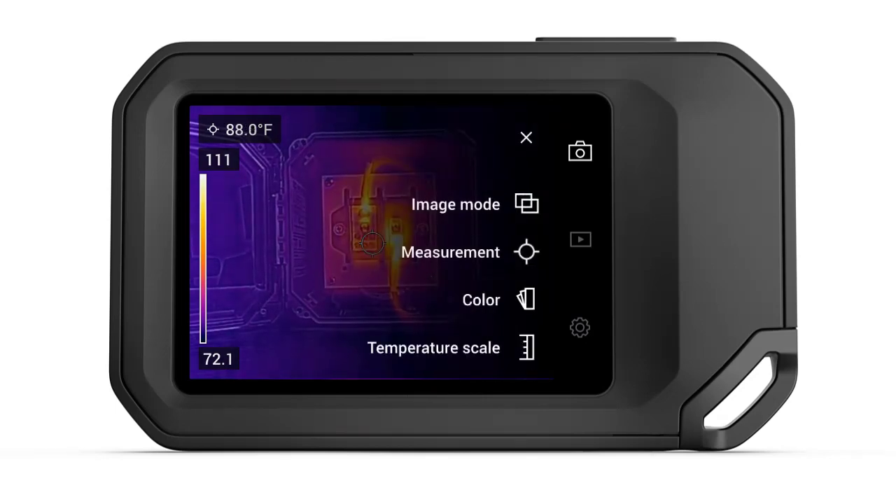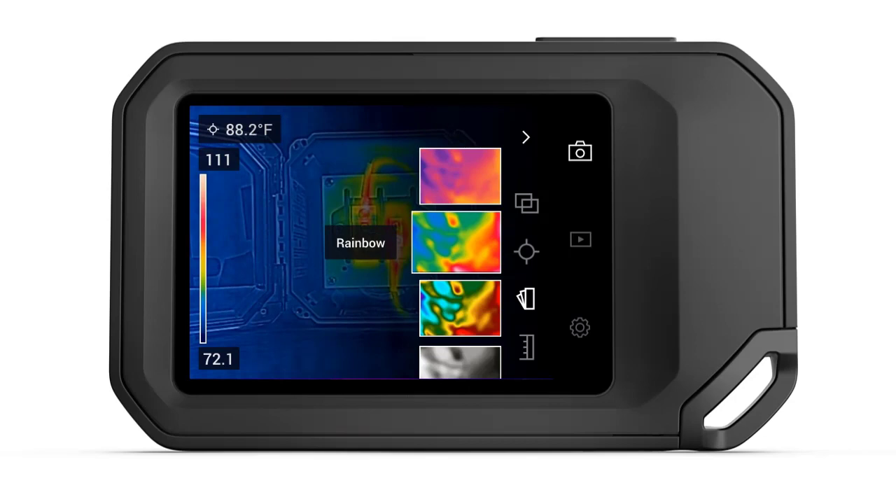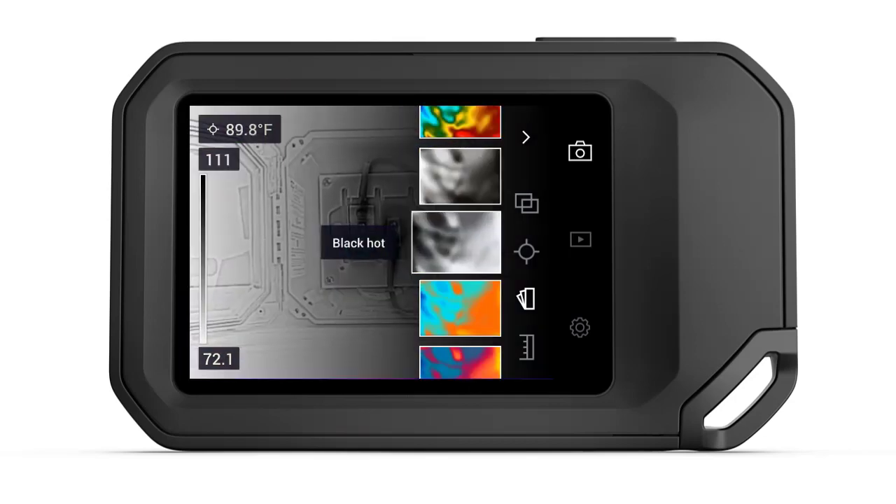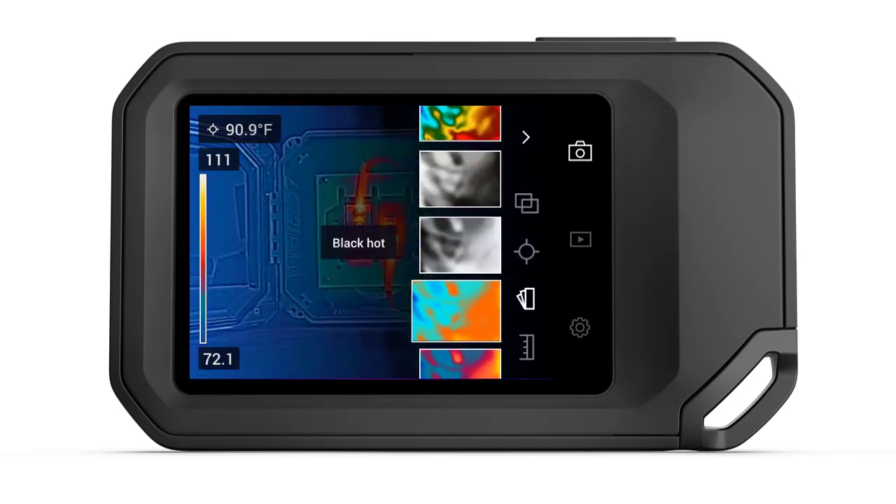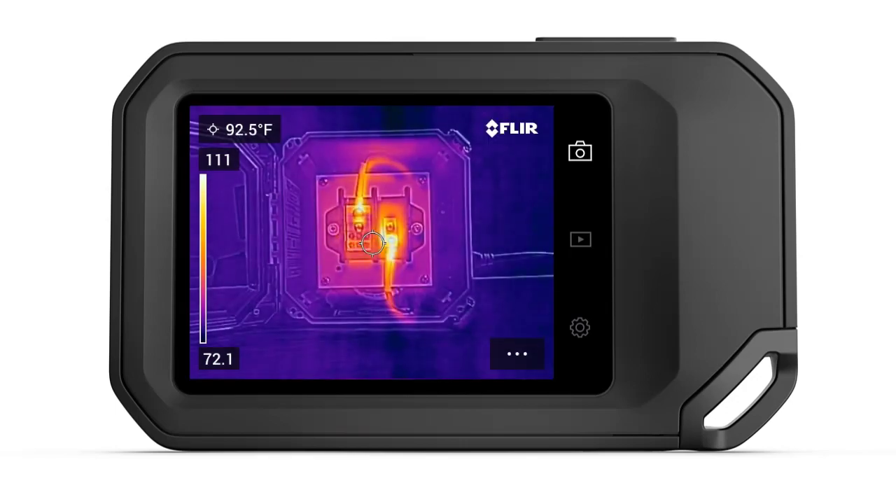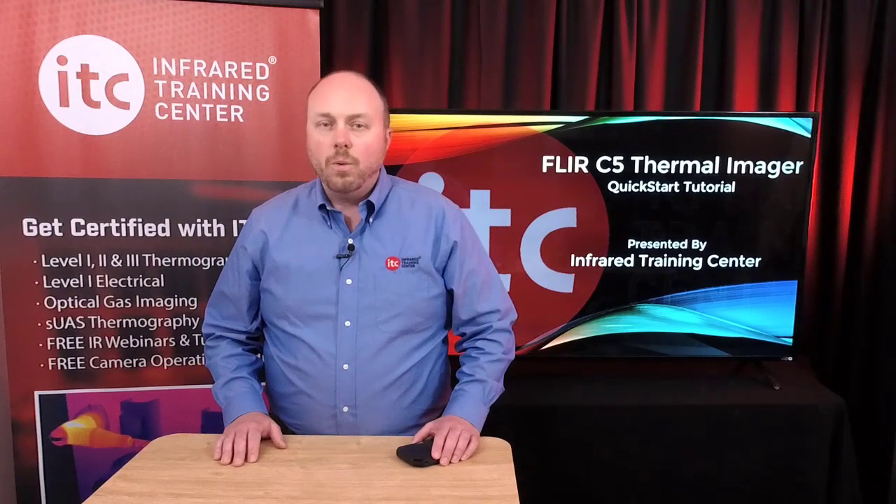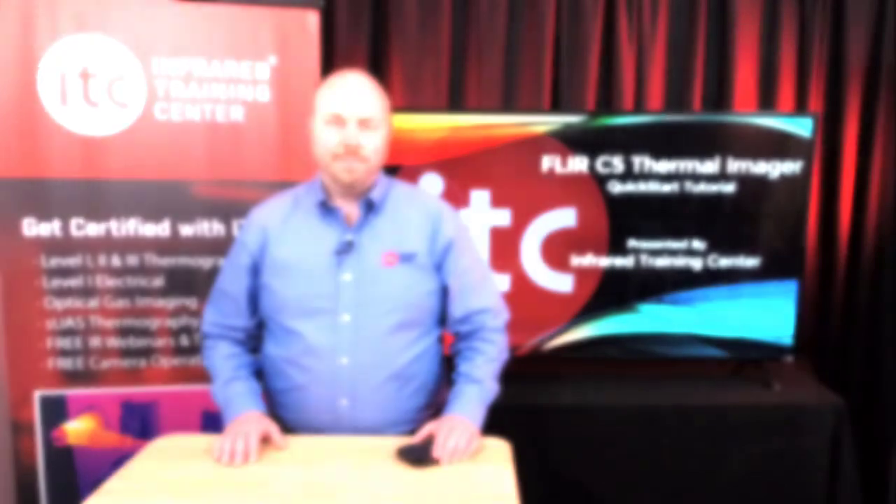Tap Color to browse through the available choices. The C5 thermal imager comes with 7 different color palettes, including iron, rainbow, rainbow high contrast, white hot, black hot, Arctic, and lava. Drag your finger up and down across the various options and simply touch the thumbnail of the palette you'd like to use. Regardless of which color palette you select, these can always be changed later with the saved image, either in the camera or the processing software.